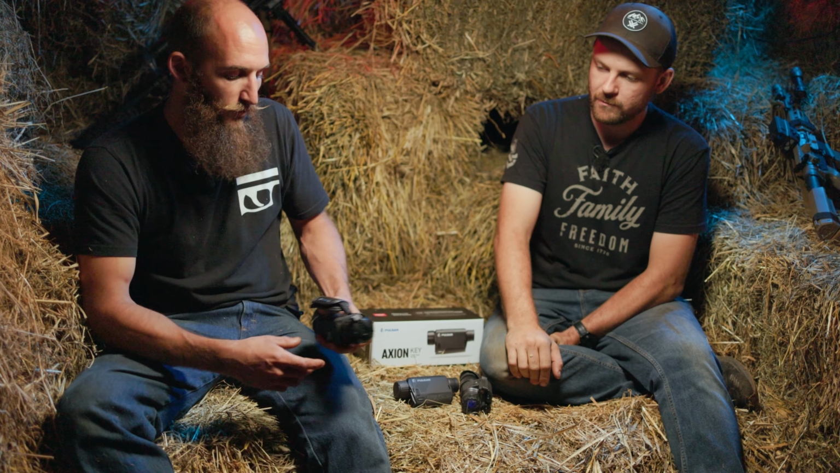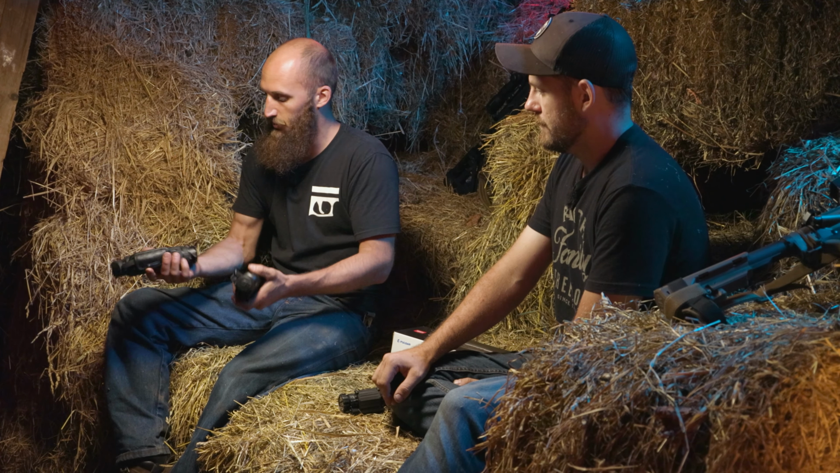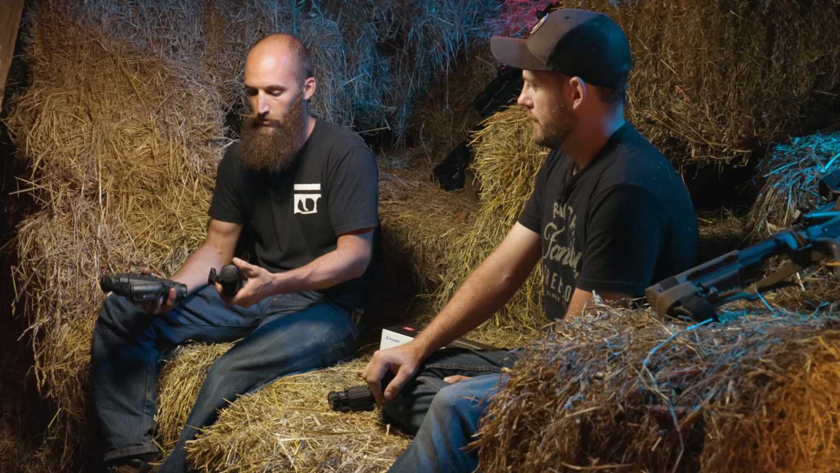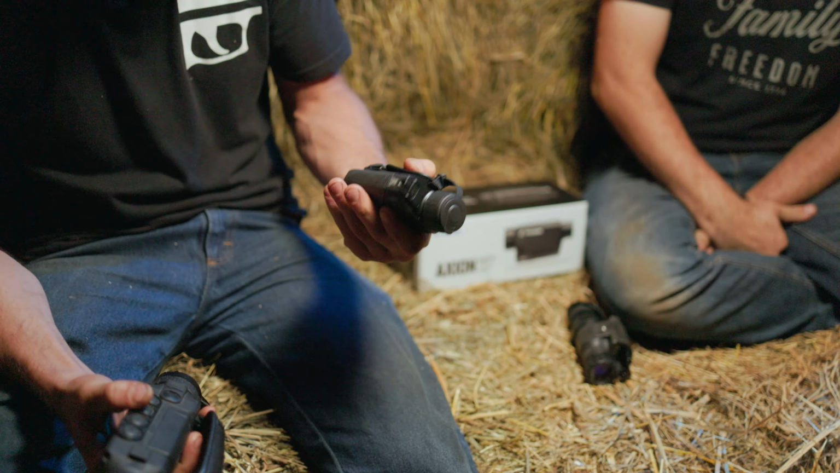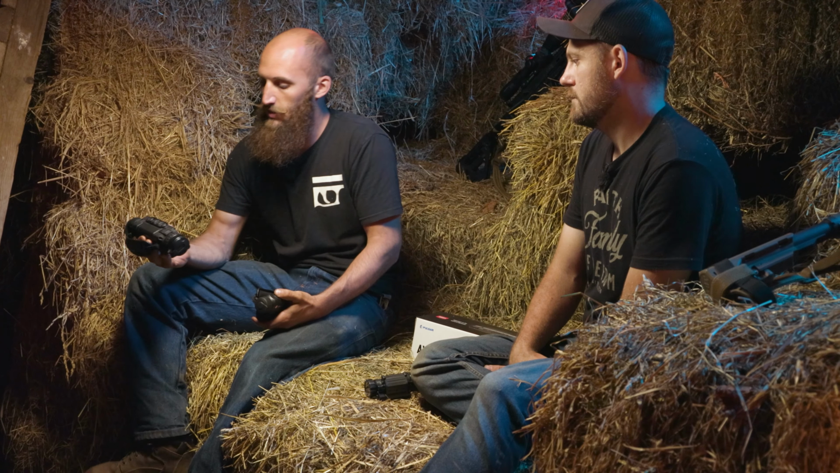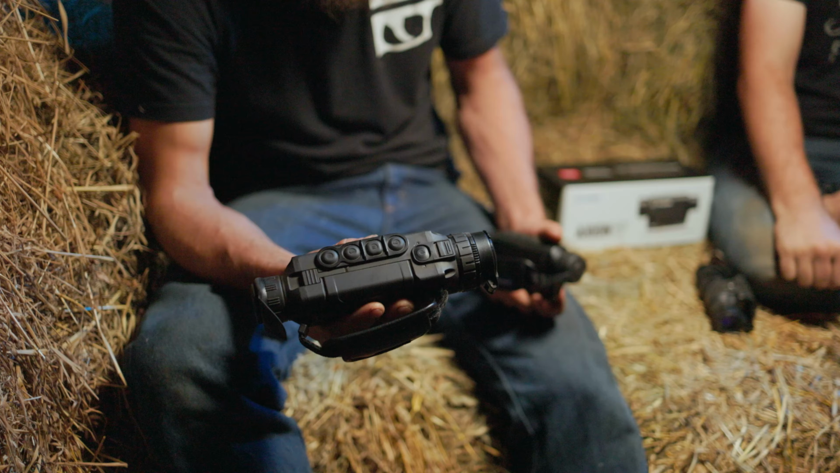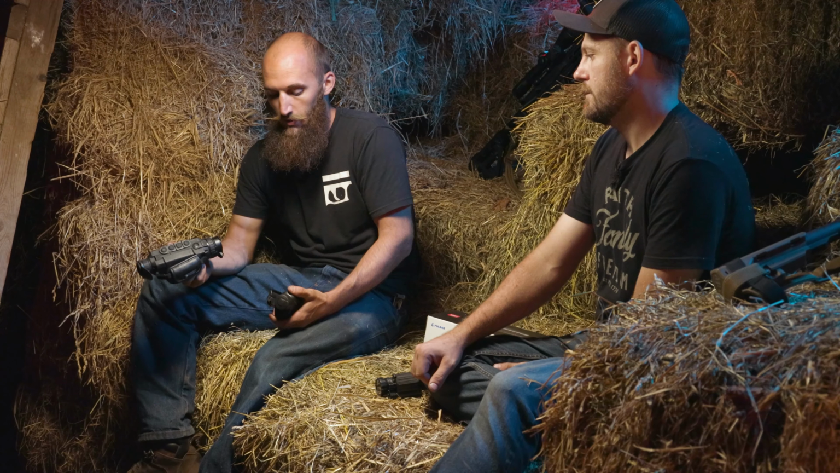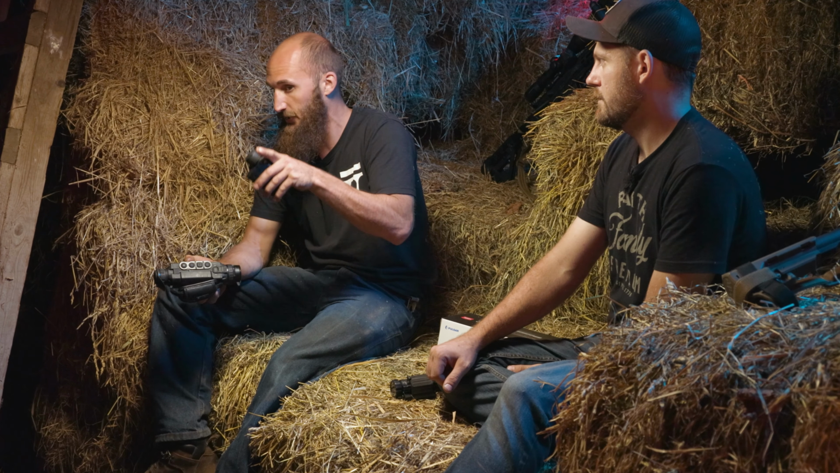So the 640 core is going to have a lot more clarity. The difference between this unit here and this unit here is, again, mainly size, weight, and the core that's in the unit. This Pulsar Axion Key has a 320 core. This Pulsar Helion has a 640 core. So higher resolution out of this unit. You're going to be able to tell whether it's a dog or a cat with this unit. With this unit, if the animal is too far away, you're going to know something's there.